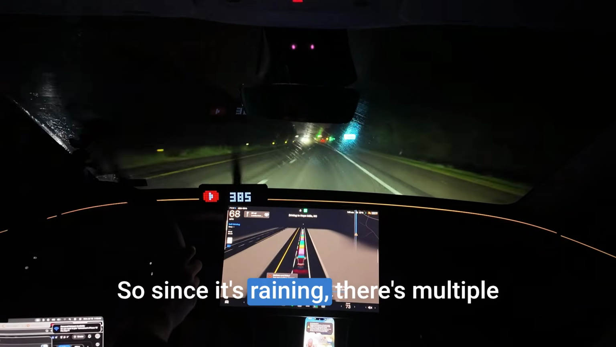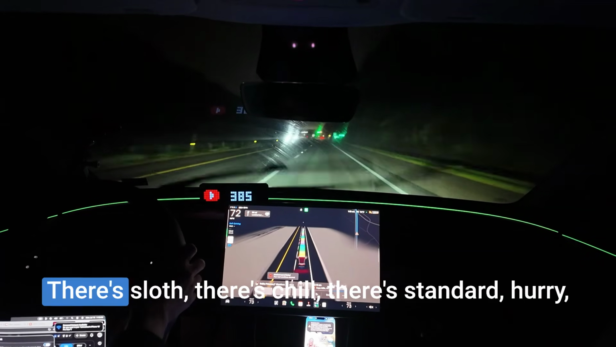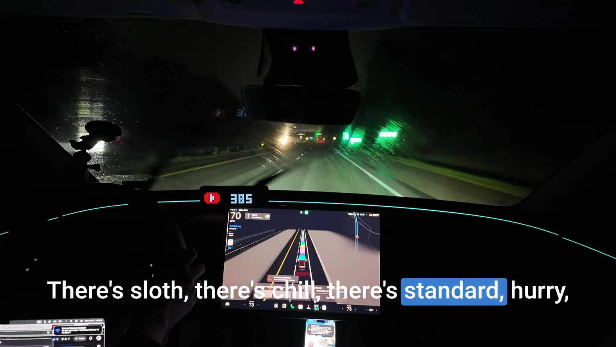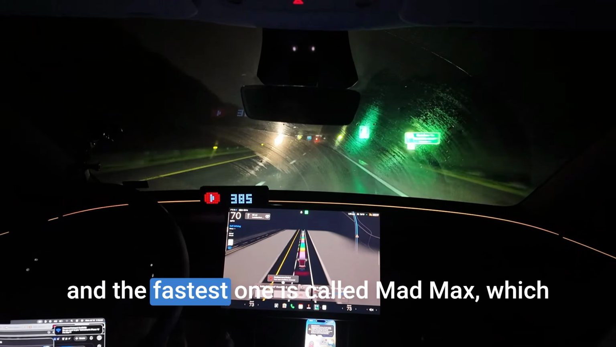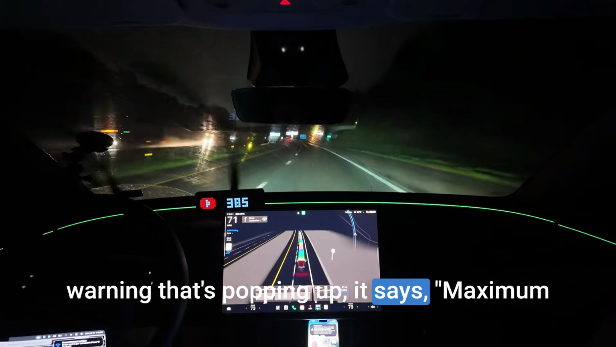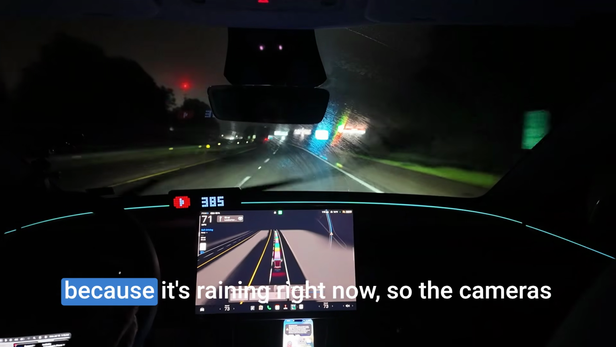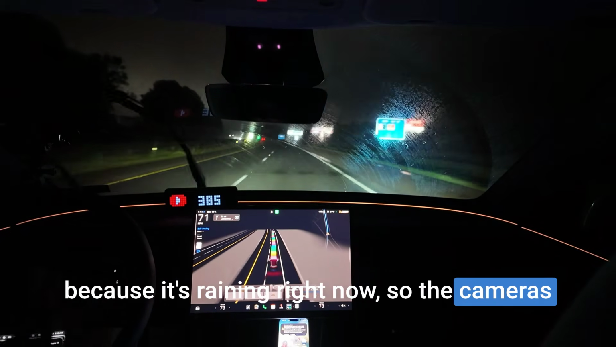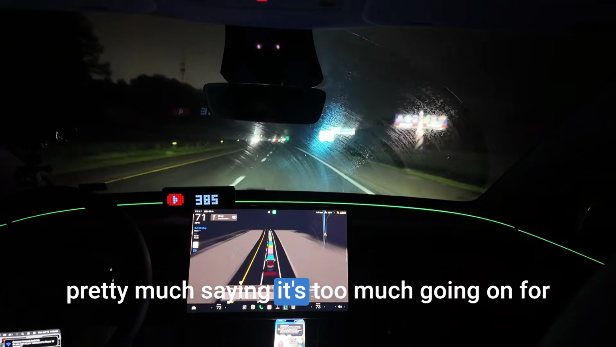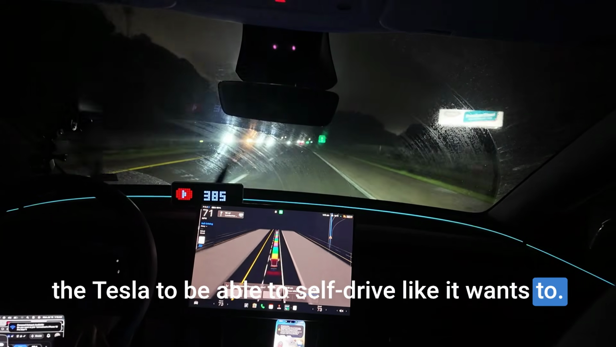So since it's raining, there's multiple speeds that I can choose from in self-drive. There's sloth, there's chill, there's standard, hurry, and the fastest one is called Mad Max, which I cannot access right now because this little warning that's popping up says maximum speed limited. It's maximum speed limited because it's raining right now. So the cameras and all the sensors that are on the Tesla, it's pretty much saying it's too much going on for the Tesla to be able to self-drive like it wants to.